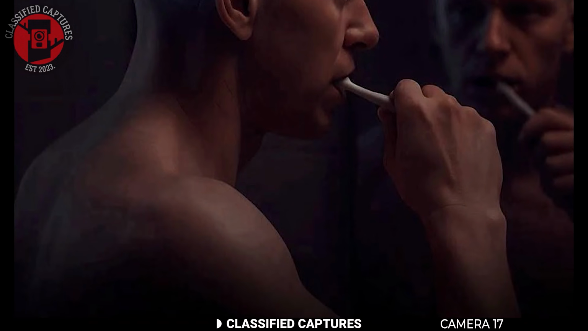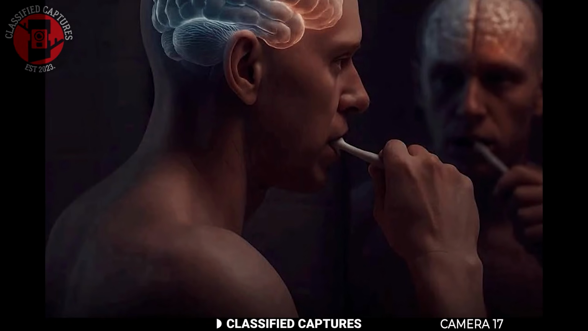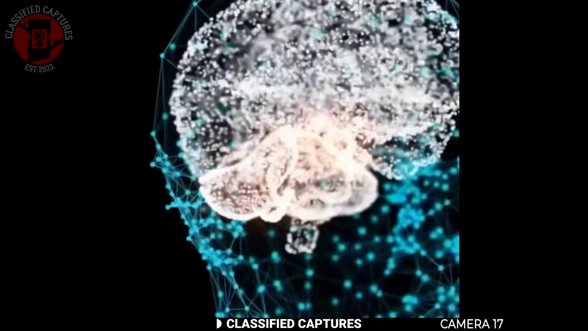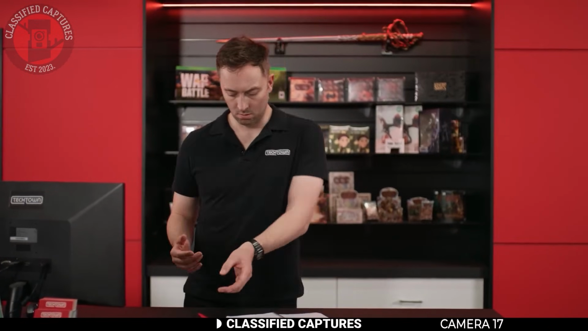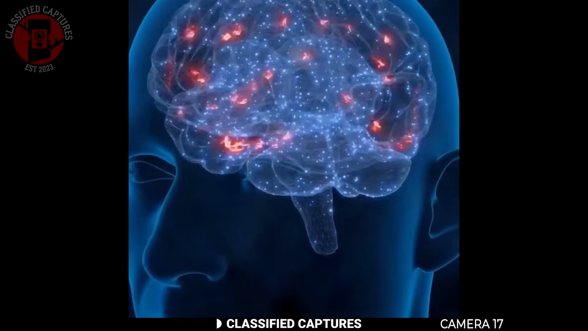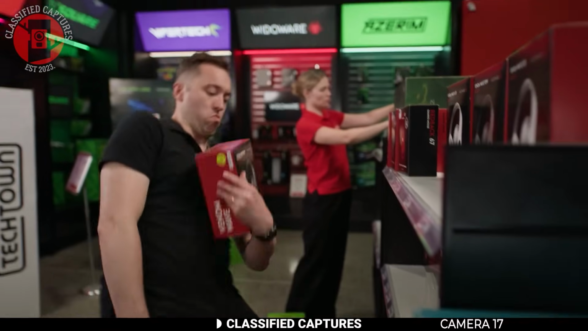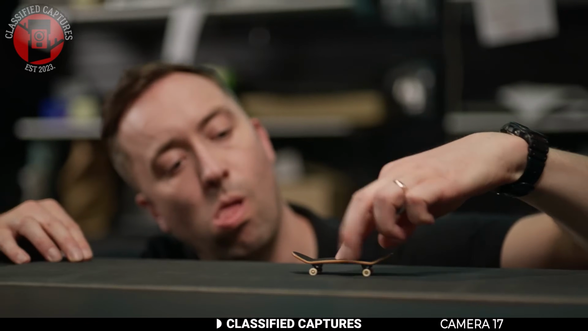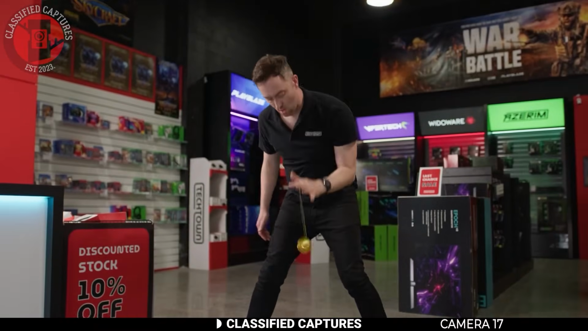Did you know that using your non-dominant hand to brush your teeth can actually help boost your brain hemisphere? Yes. This idea is based on how the brain works. When you use your non-dominant hand to do daily activities like brushing your teeth, eating, or even writing, you're basically forcing the other side of your brain to become more active. It challenges your coordination, focus, and balance, and it helps improve neural connections between both hemispheres of your brain.